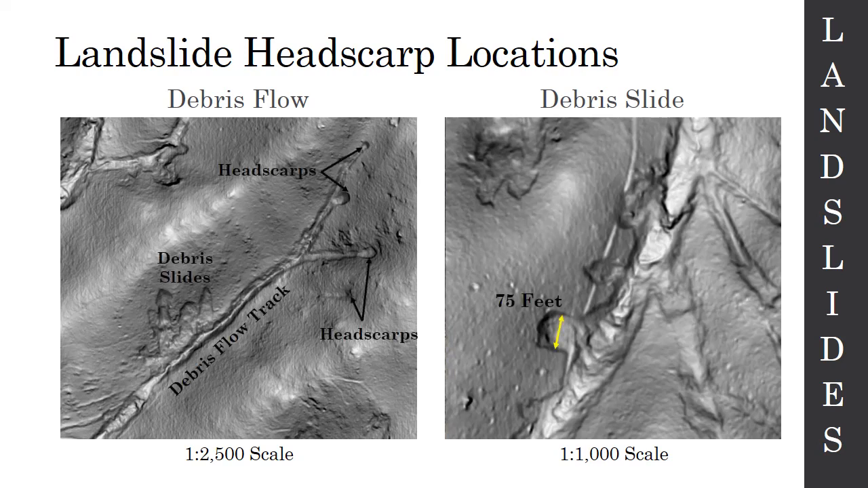So at the top we have these different headscarps, right there, right there, right there. A long, narrow debris flow track, as you can tell, has been very incised compared to its surrounding material. And on this one, this has some coalescing debris slides. Remember, those are the short and stocky ones coming into the main debris flow track. That's not unusual in Nelson. We see that a lot.